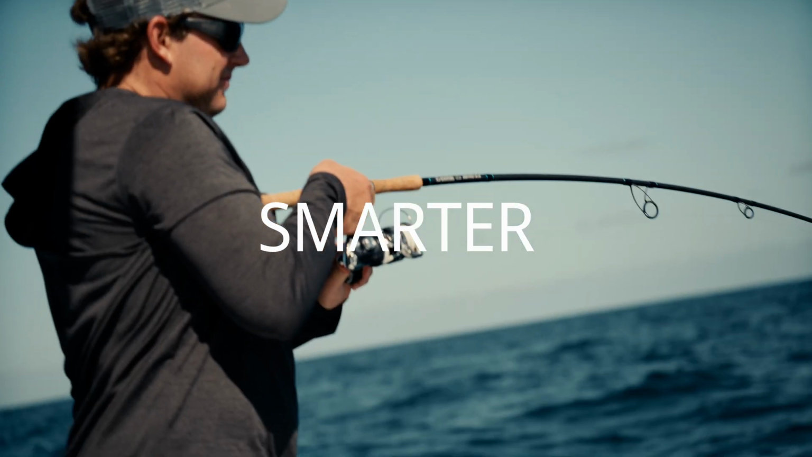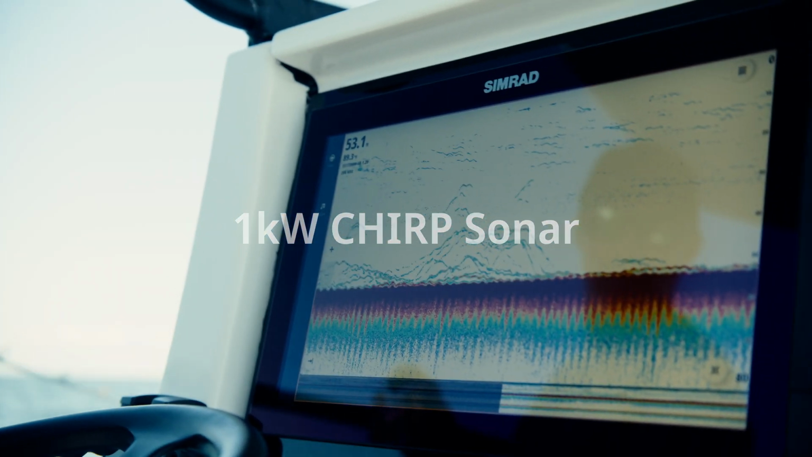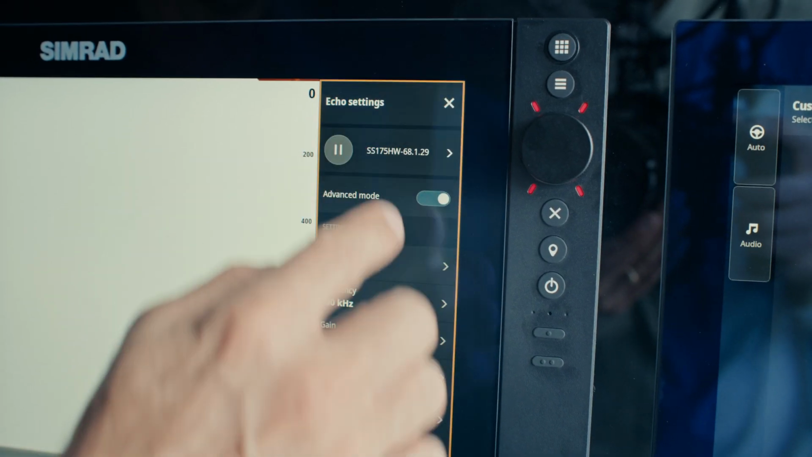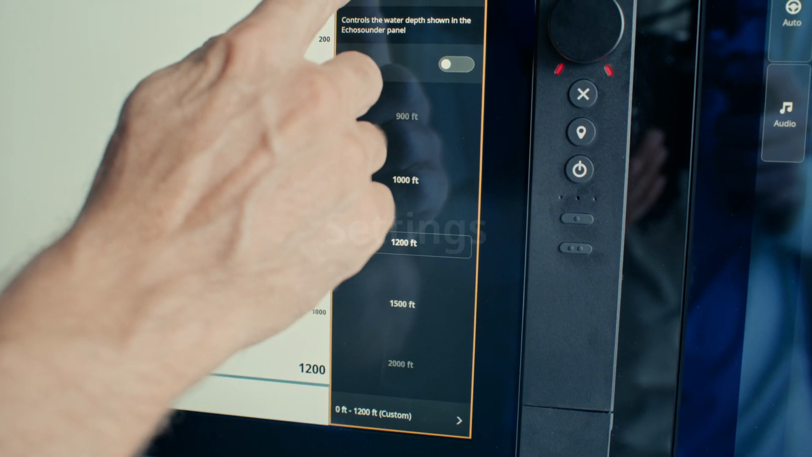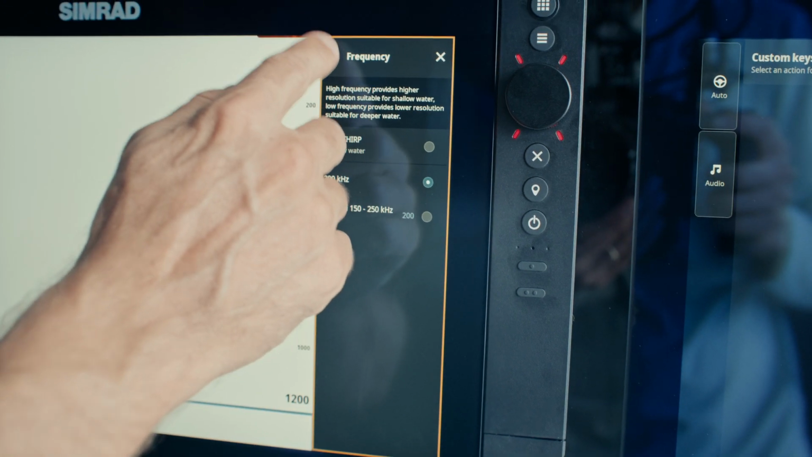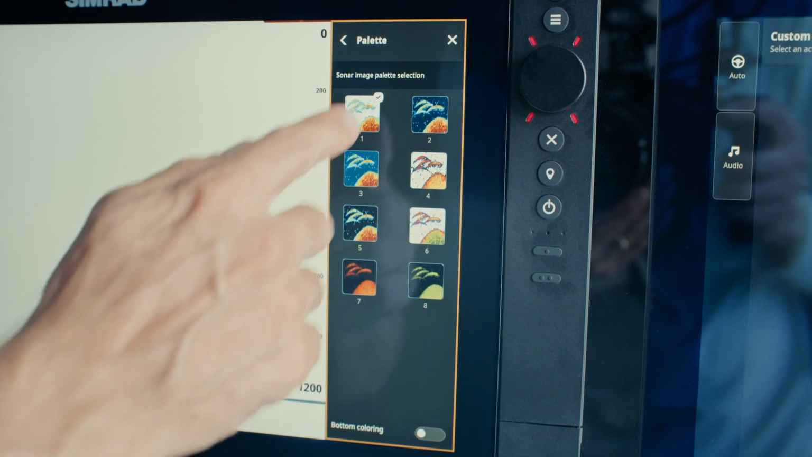Anglers will appreciate NSS4's built-in 1 kilowatt CHIRP echo sounder, which provides incredible target clarity and separation right out of the box. To adjust sonar settings for even better fishing, first, open the Sonar or Echo app from the home screen. Second, tap Settings in the top right corner. Third, you have a variety of options to choose from. You can adjust the color palette, frequency, gain, and much more.